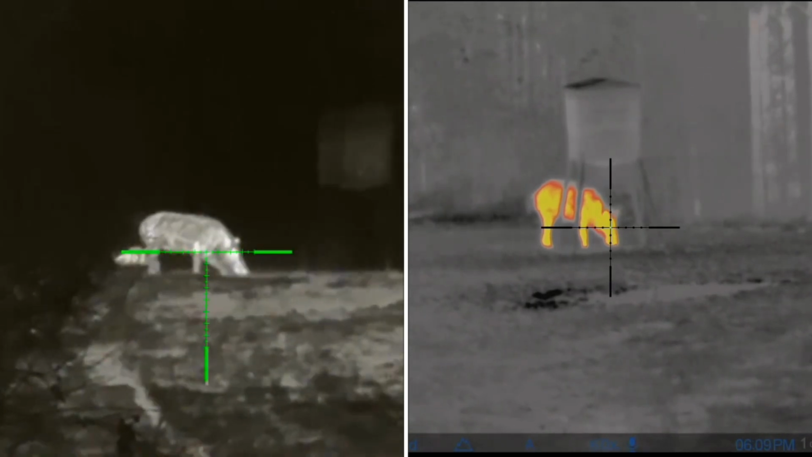This next clip, I know it's not apples to apples, because one's in red hot and one's in white hot, but red hot with the Pulsar scope is pretty similar. So let's pause it right there. You can see in this clip I have both scopes magnified to 2 times, so it would be a 6-time magnification. I don't know. See right there, that image.